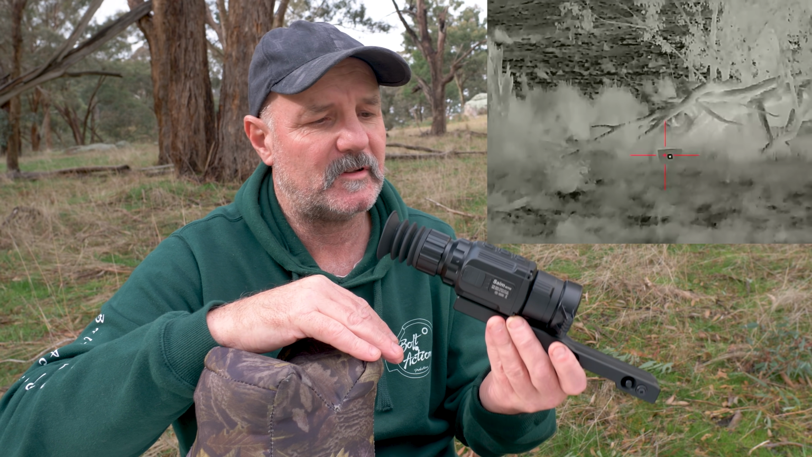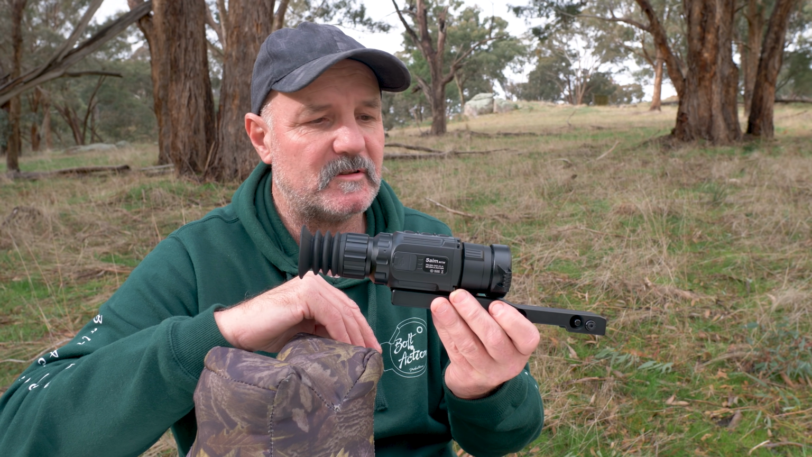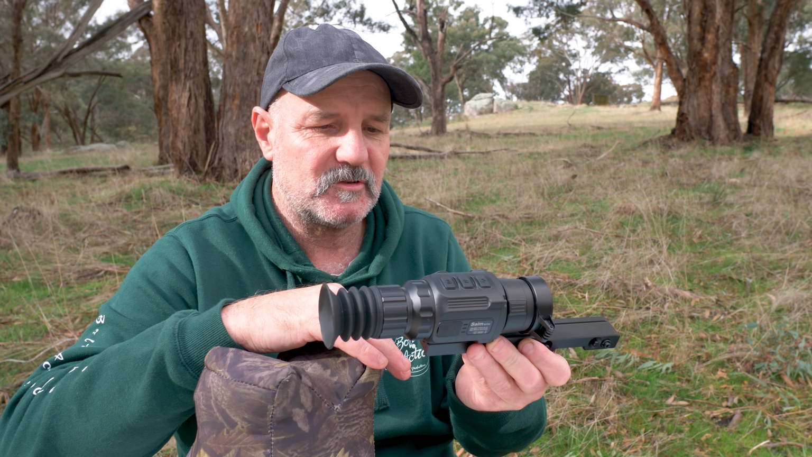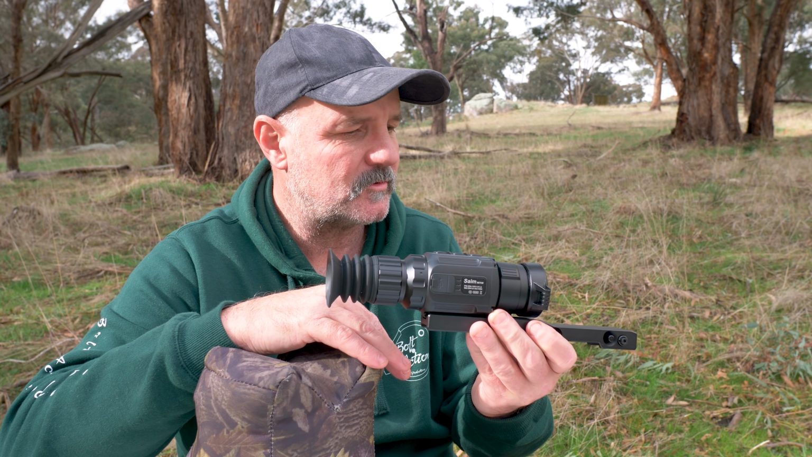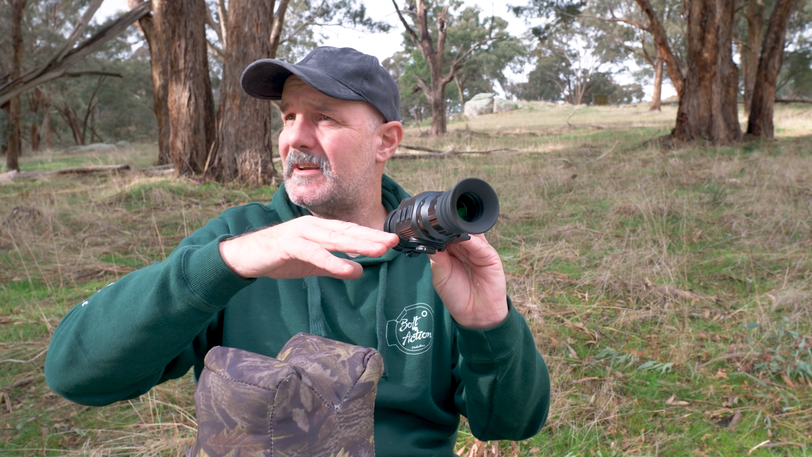A little bit of a shame that the actual reticle's not going to be centered up in the image. But I can fix that, I think, over time, whether I shim it or whether I actually machine a bit of an angle into the mount. I'm swaying towards trying that second option, make it a little bit more professional sort of job. So anyway, we're going to give this a bit of a run now as the sun comes out.